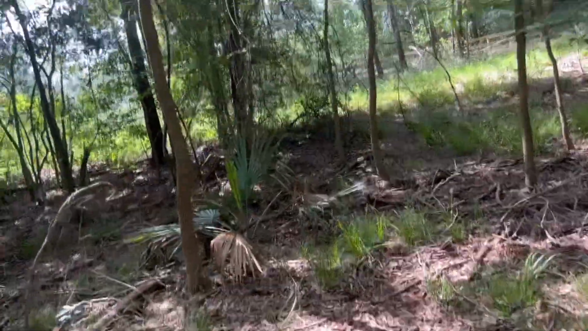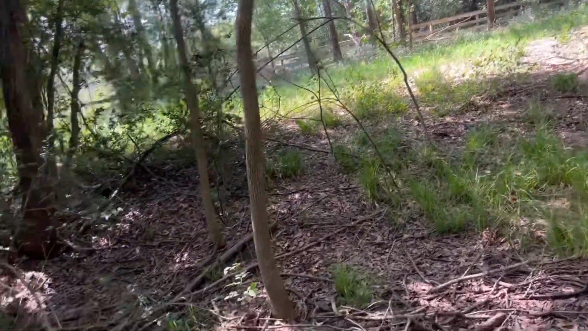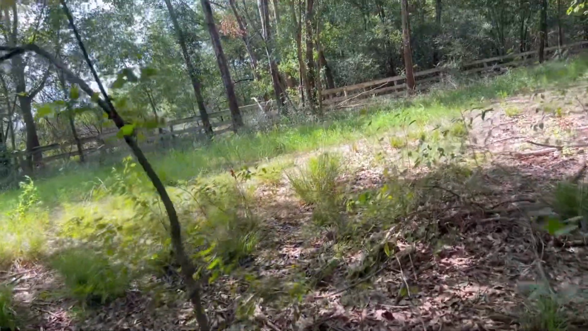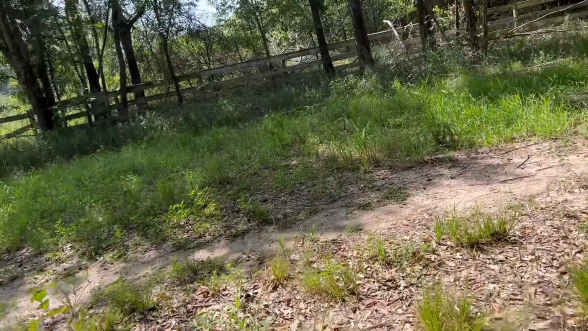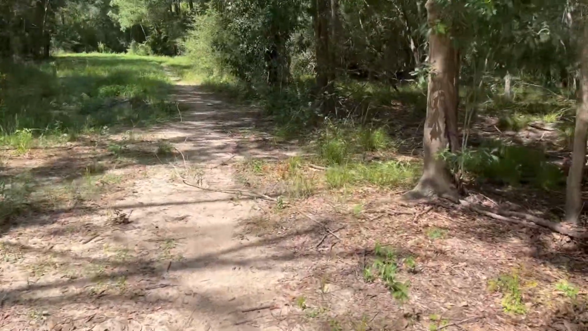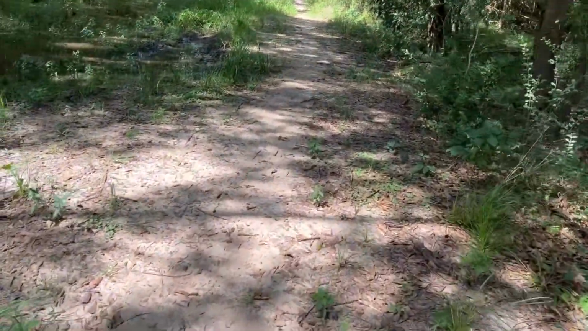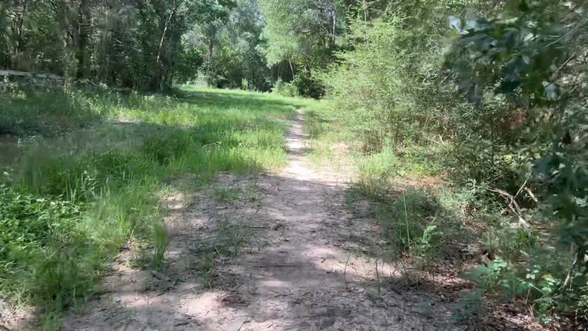Nice quiet spot back here. Hardly any action back here. This is right next to a day camp, Cinco day camp, and there's a pathway that keeps on going that way to the bayou. And this is the pathway back to the car. Seen some deer tracks in here, so hopefully that'll be a good sign.